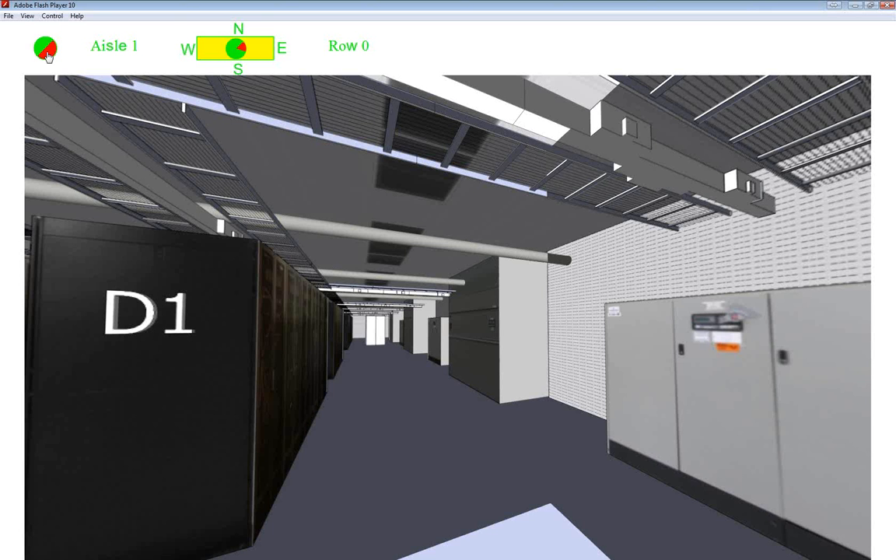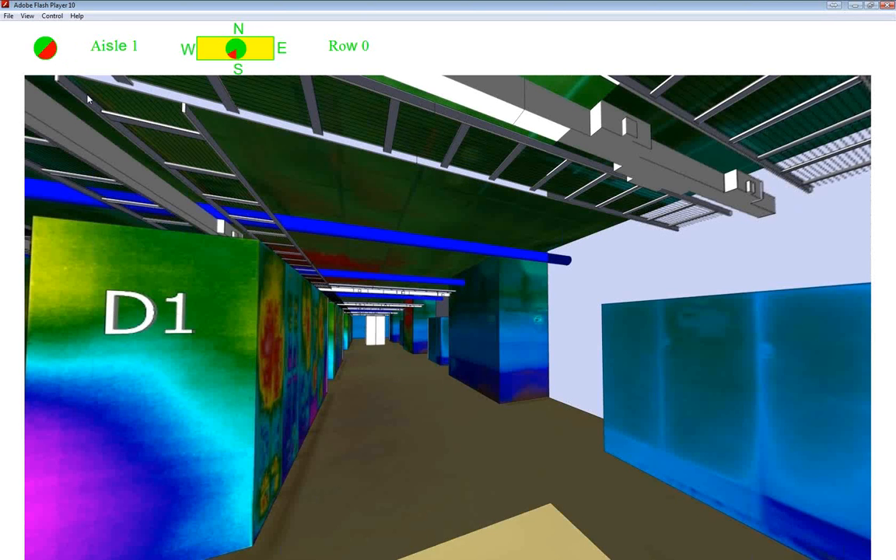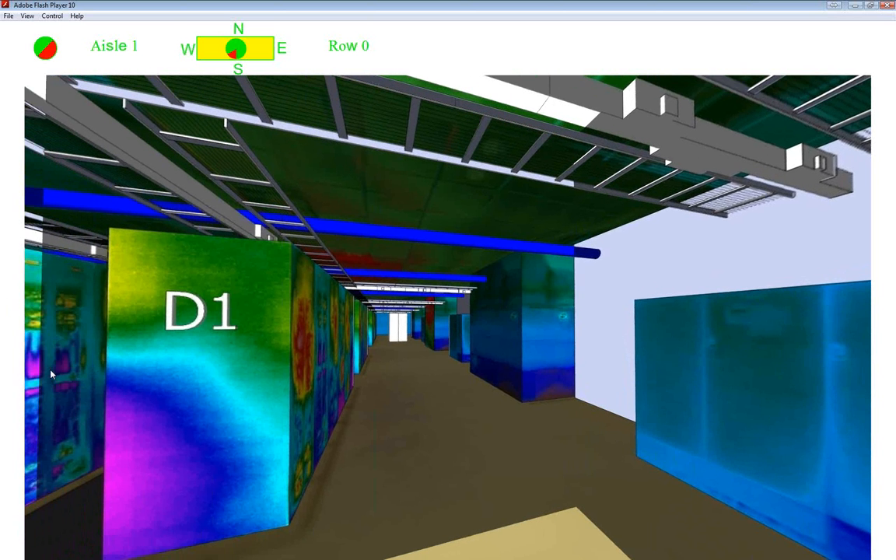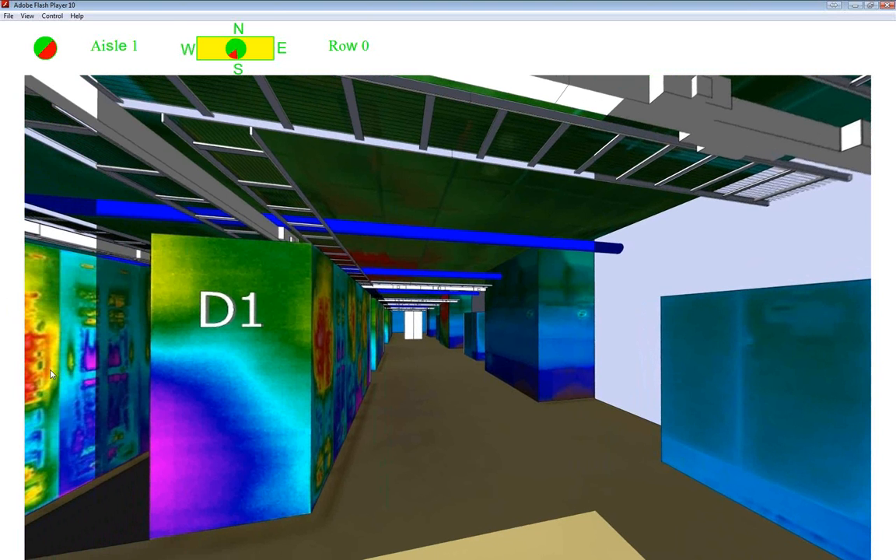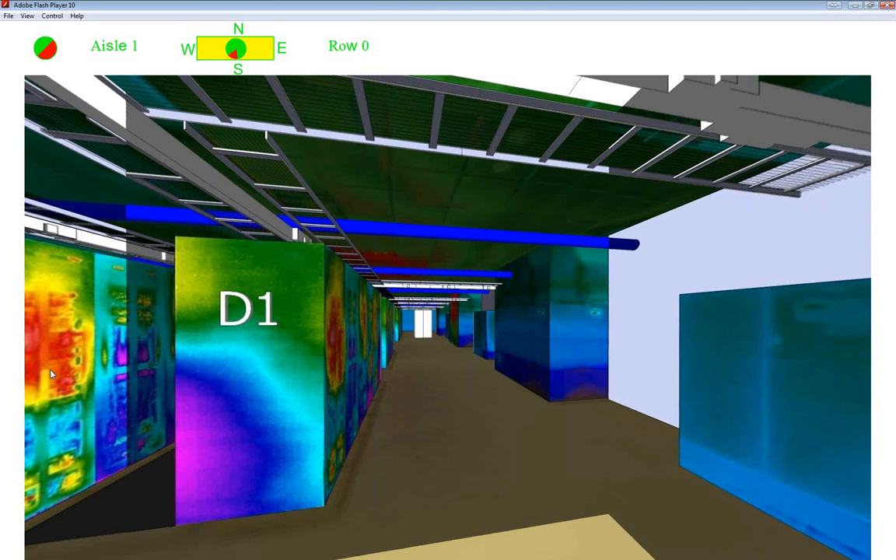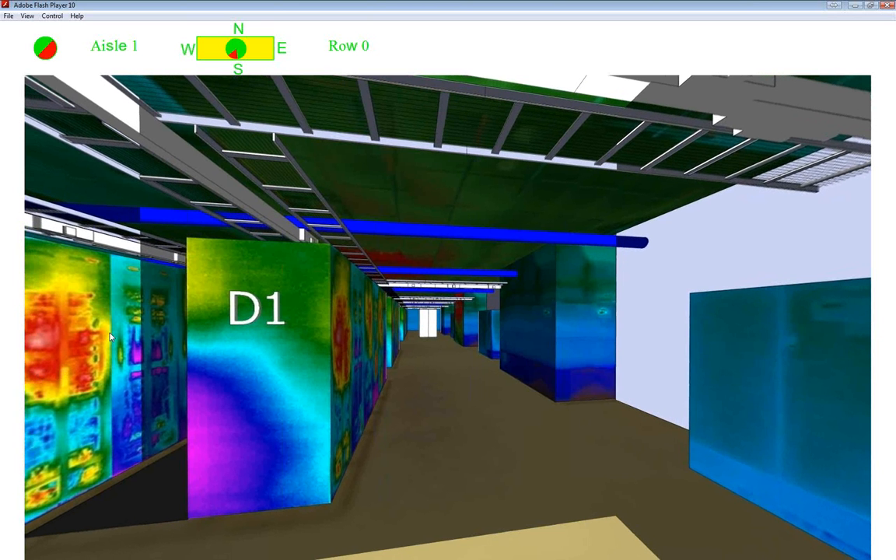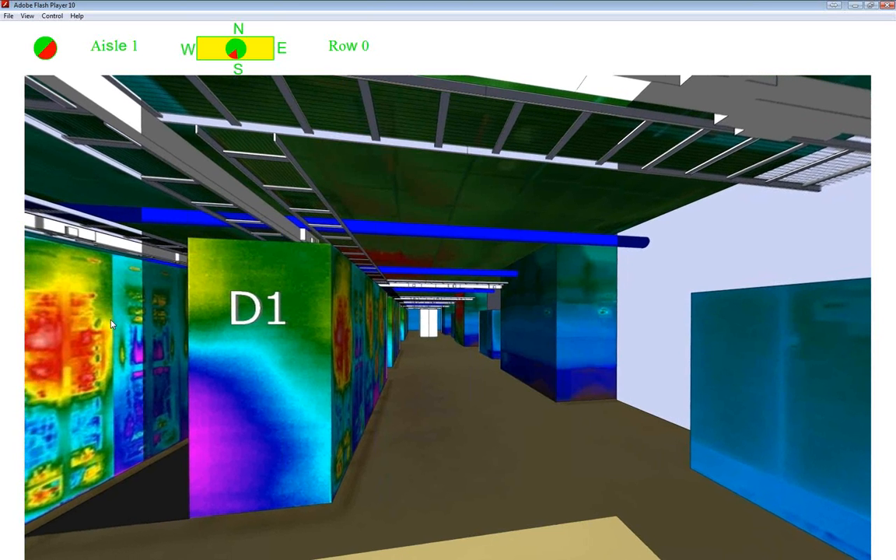In addition, the compass allows you to move in the directions that are indicated so that you can navigate around the room. And this particular application is being integrated with the viewer that was shown in the video so that you can pop into the viewer at any location that you choose to, in addition to being able to wander around once you're in the building.